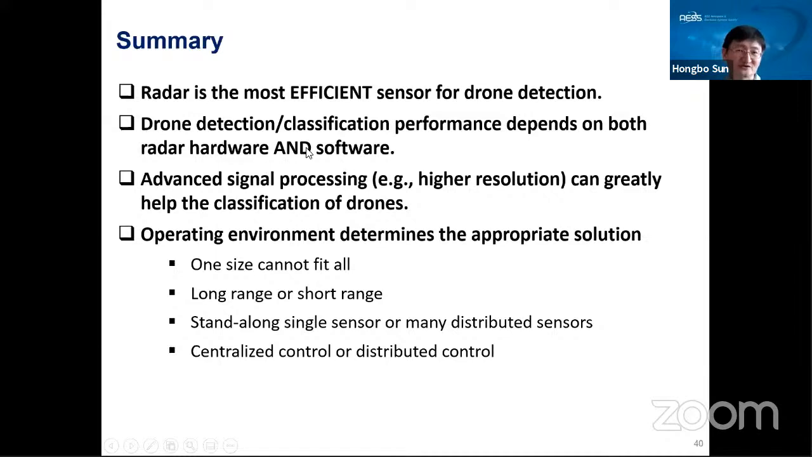Second, the drone detection and classification performance depends not only on the radar hardware but also the software. As I just showed, advanced signal processing, for example higher resolution, can greatly help with the classification of drones just based on the micro Doppler signature.